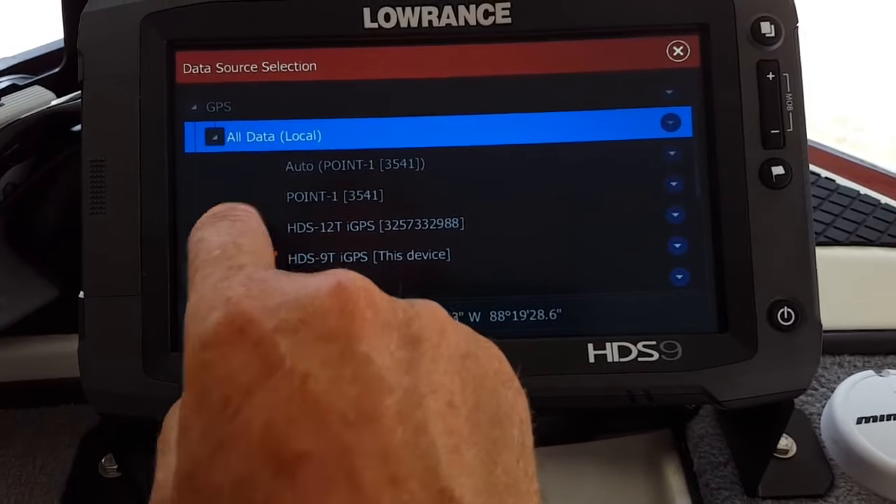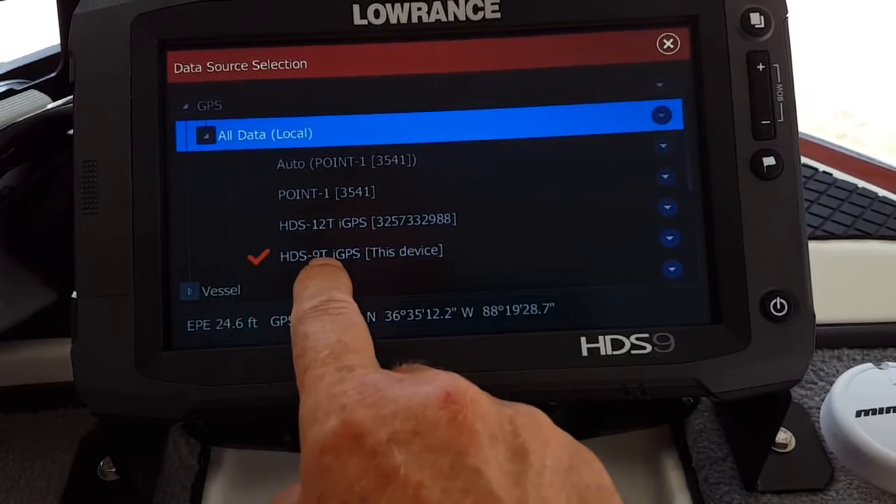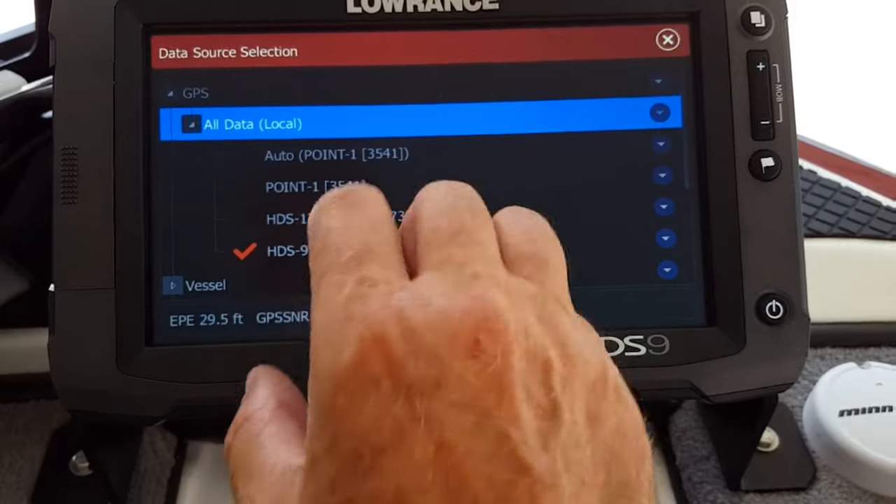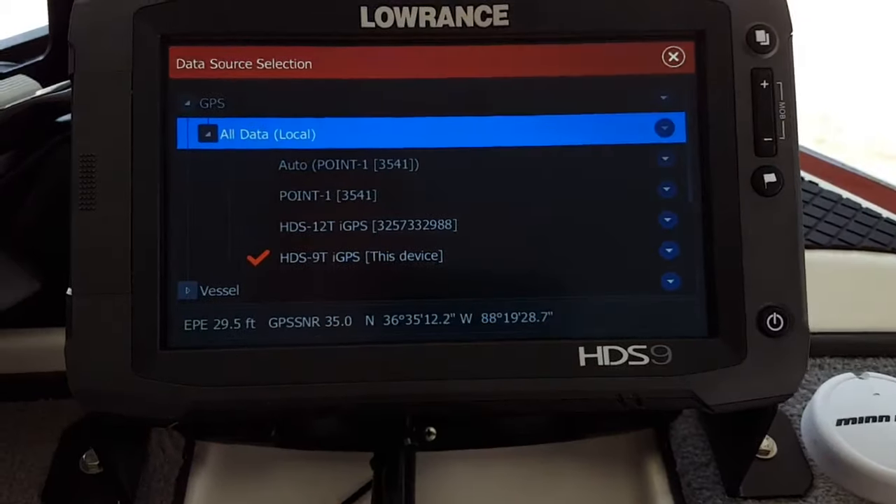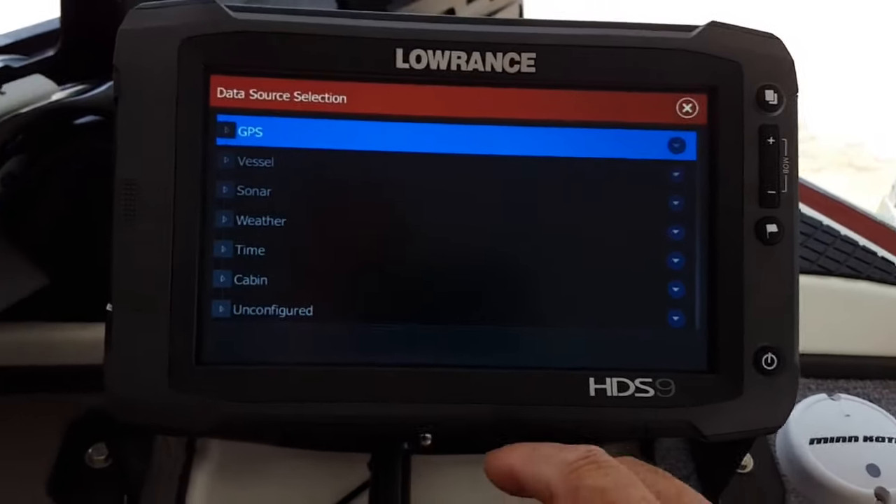I would check point 1. I don't want to use the 12 antenna mounted on the console, and I wouldn't want to use this 9 antenna. I would use point 1. So based on that, that's a little recap of how they're set. So you would check, this is on the bow of the boat that I'm fishing with off the trolling motor. I do not want to use the point 1 up here.